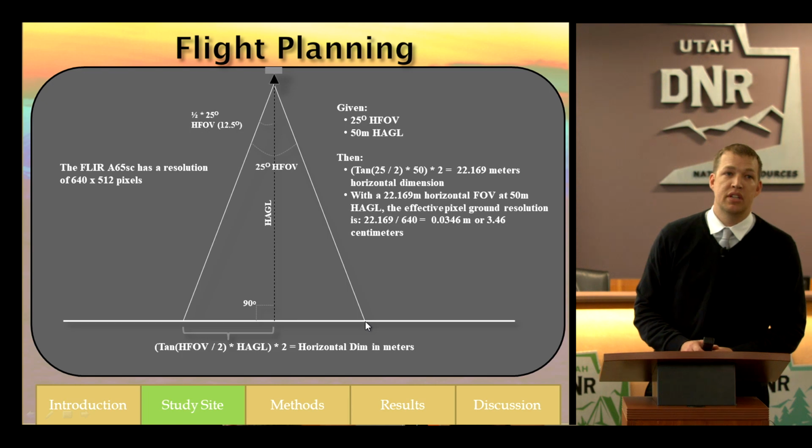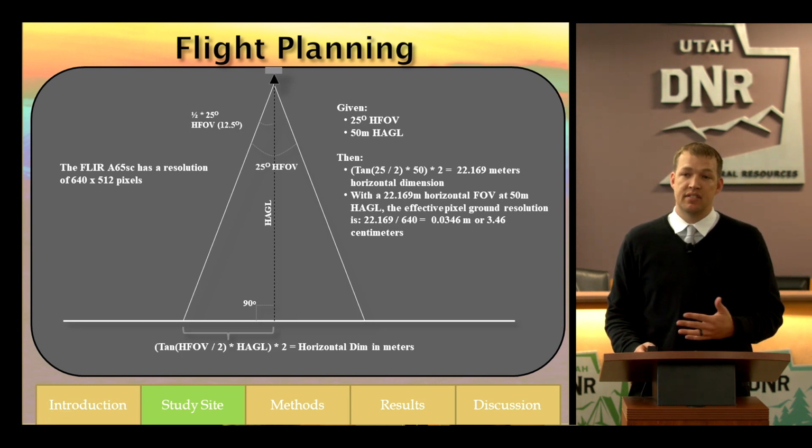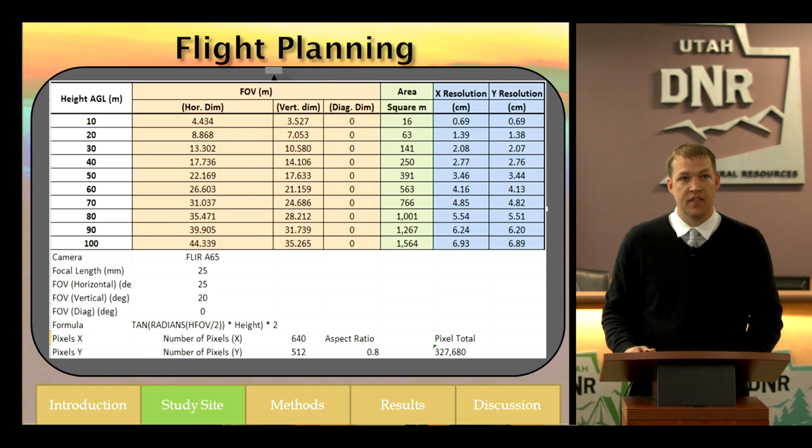And so our swath is 22 meters, and that's basically from this edge to this edge. So there's the 22 meters. In order to calculate our pixel resolution, all we did is divide that 22 meters by the 640 pixels in our sensor array, and that gave us roughly 3.46 centimeters for a pixel resolution.